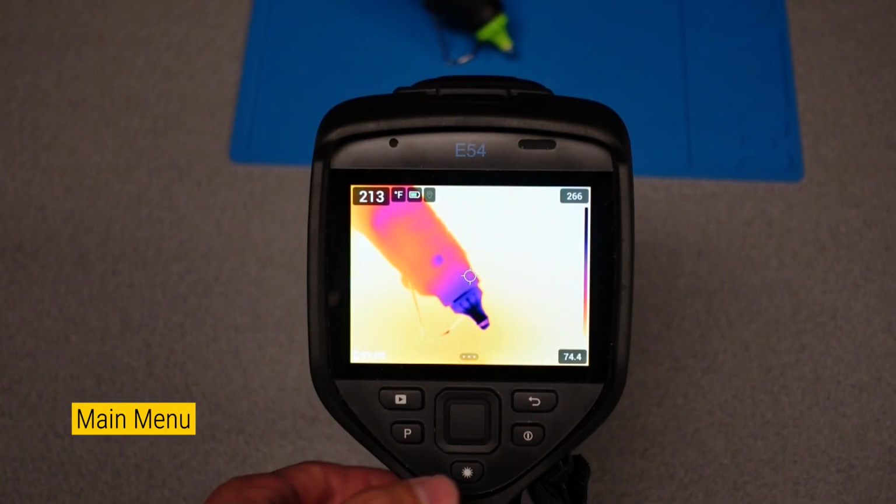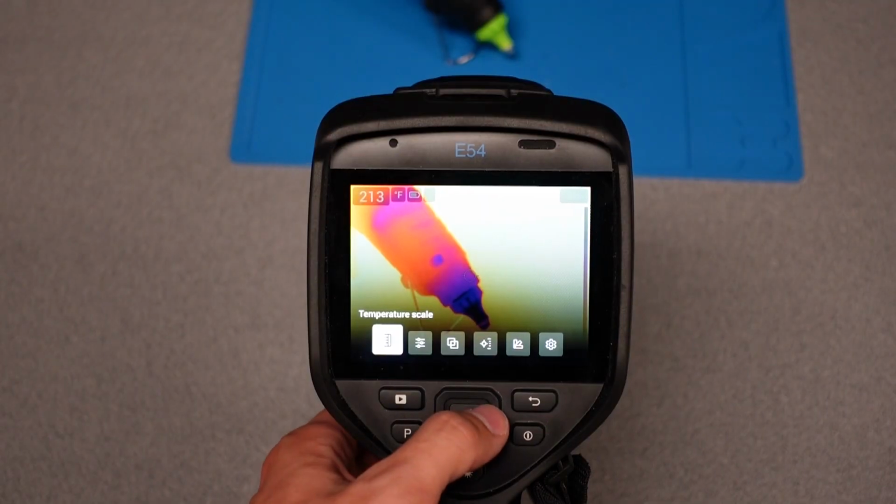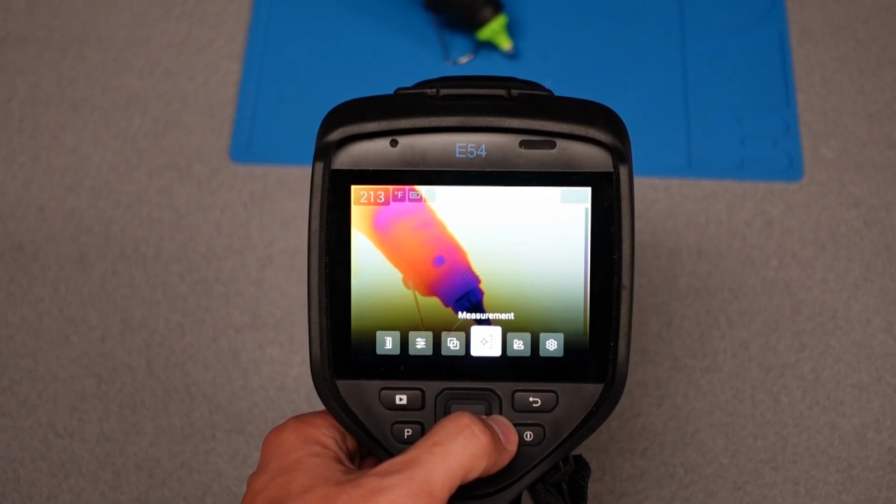Pressing the center button reveals the main menu. From this menu, you may change the temperature scale, measurement parameters, image mode, measurement tools, and coloring.